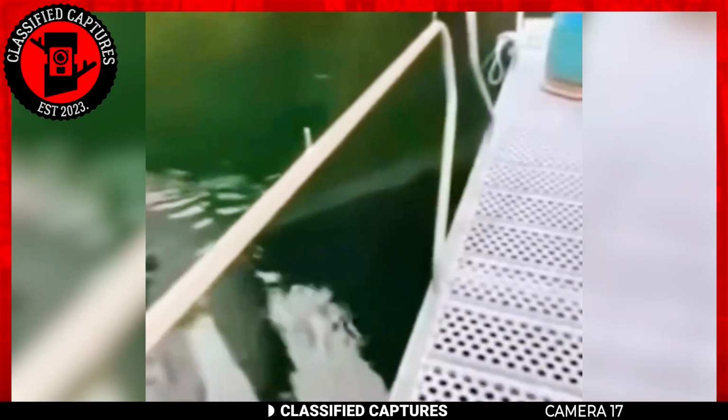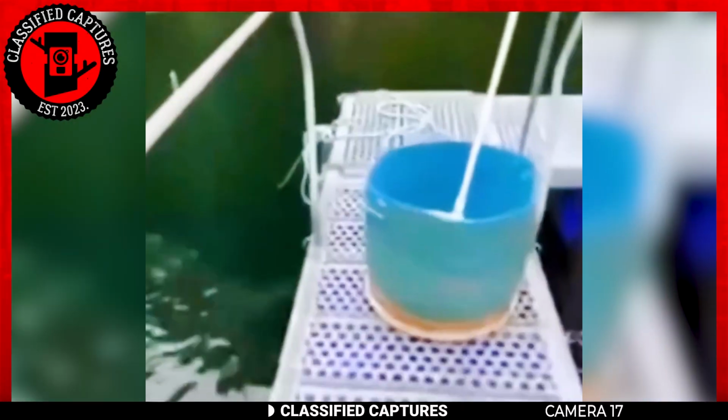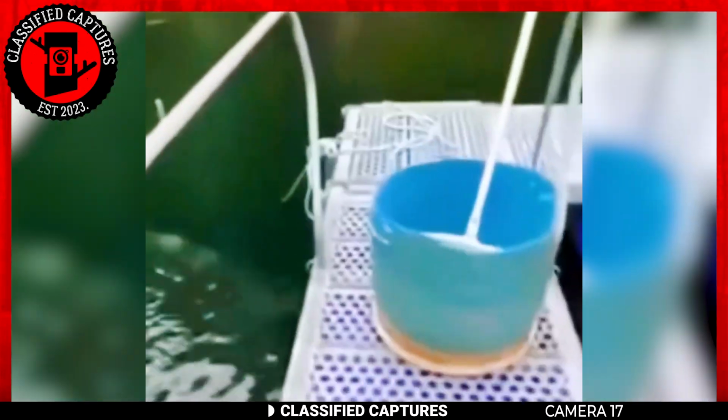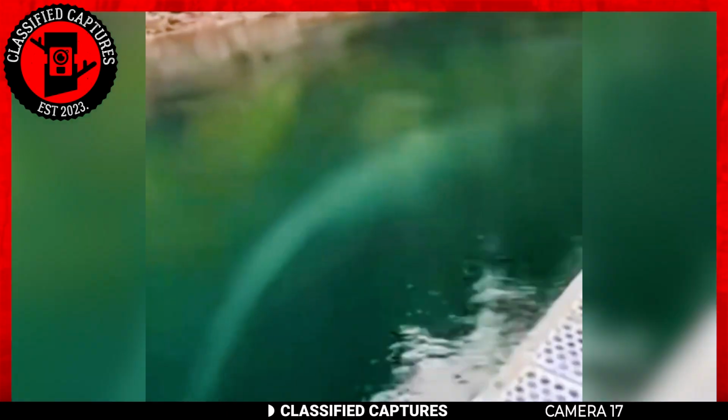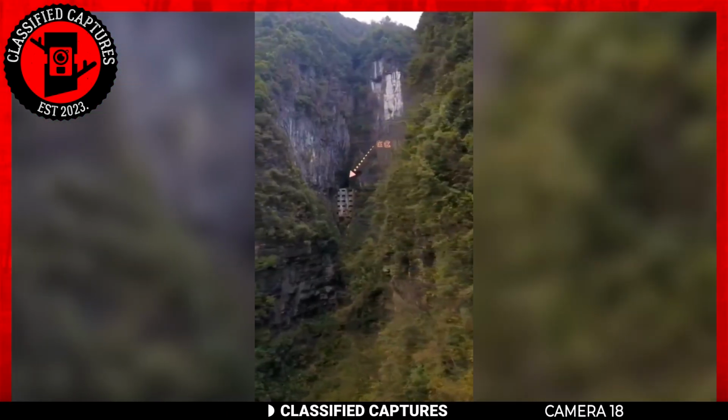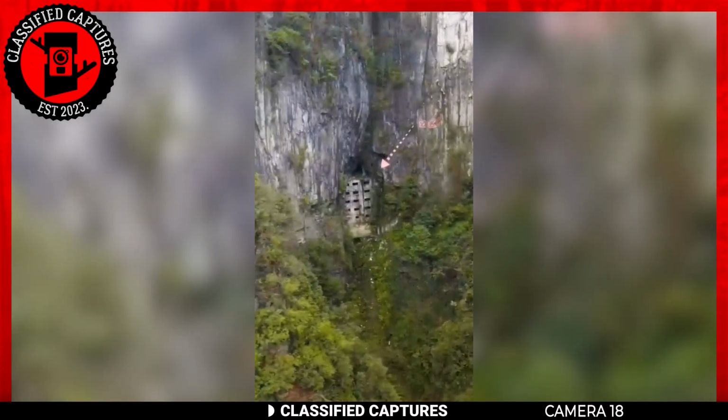But here's what we've got. A glimpse of its rear end, complete with a long, fish-like tail that gracefully sways through the water. Is the Ogopogo a living relic, a holdover from a prehistoric era, or just a quirky legend akin to the Loch Ness Monster? The truth is, we don't know, but we hope both these creatures are real, or at least one is. As if we haven't had enough surprises for today, take a look at this footage taken by a drone.